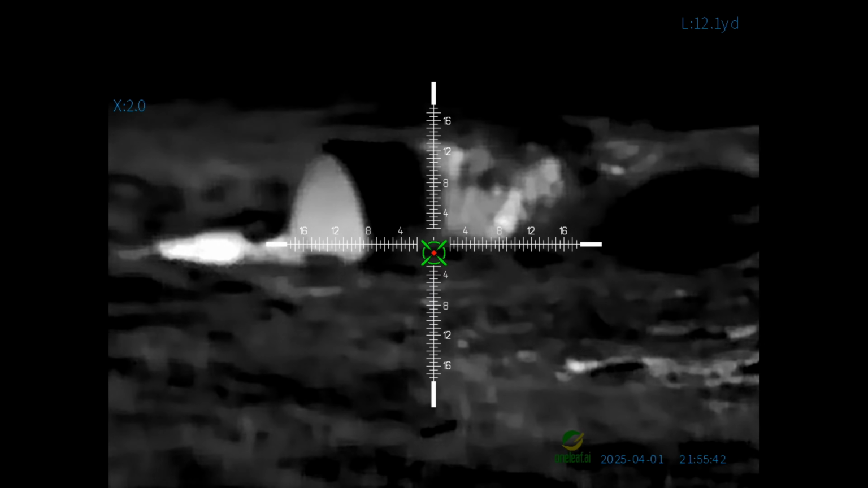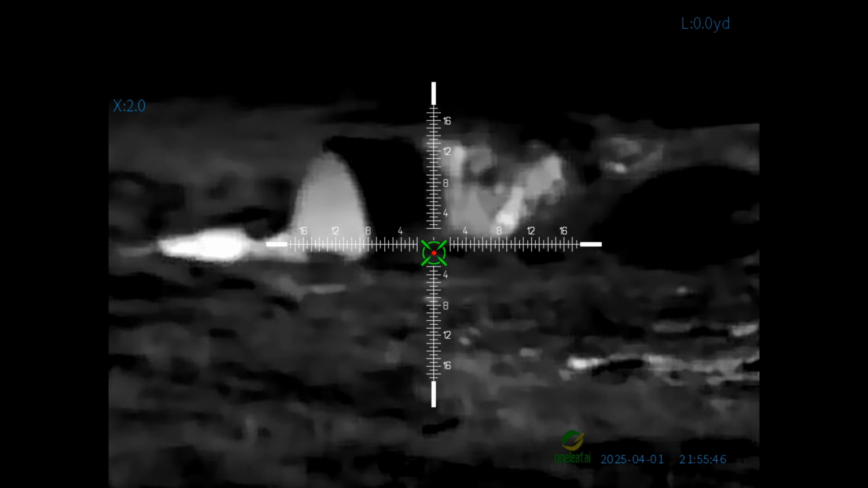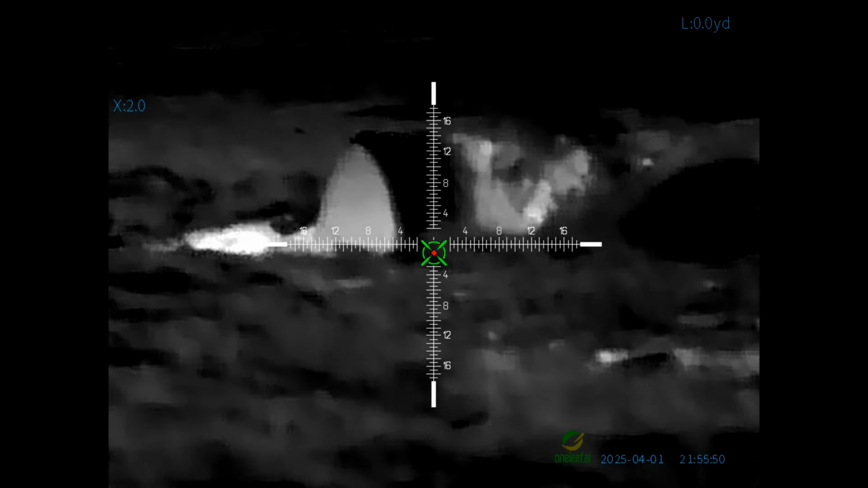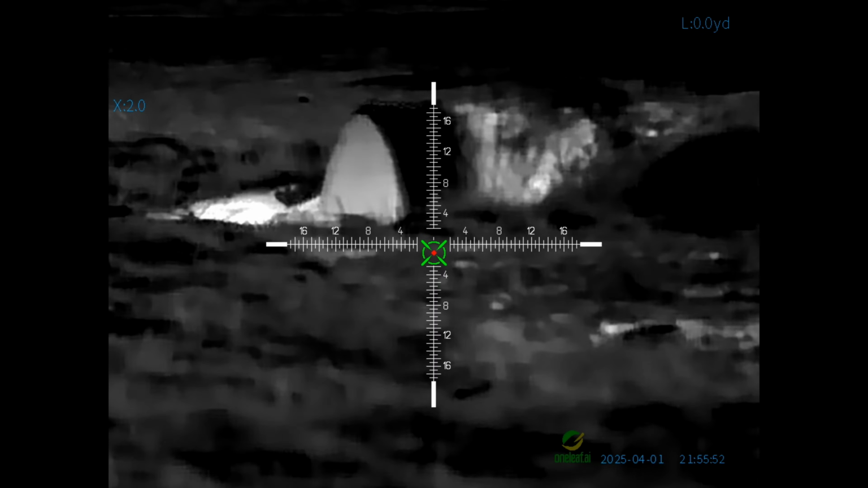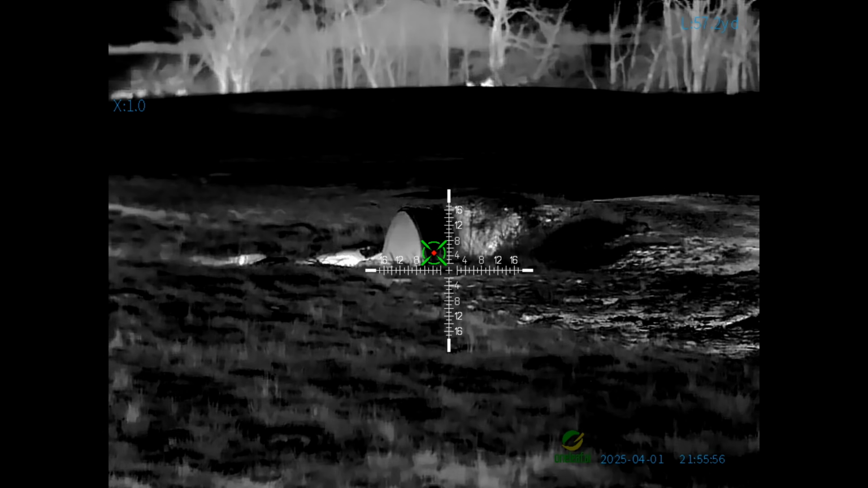But here's a drainage pipe out in the field about 50 yards out, and I was just messing with the focus here. It has a focus on the end of the scope tube there, so I went past it, and now I'm bringing it back. So that's about in focus there, just to show you messing around with that.